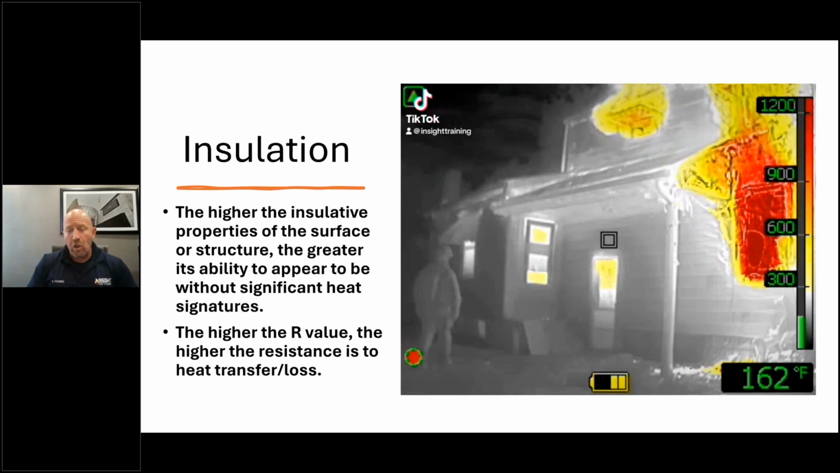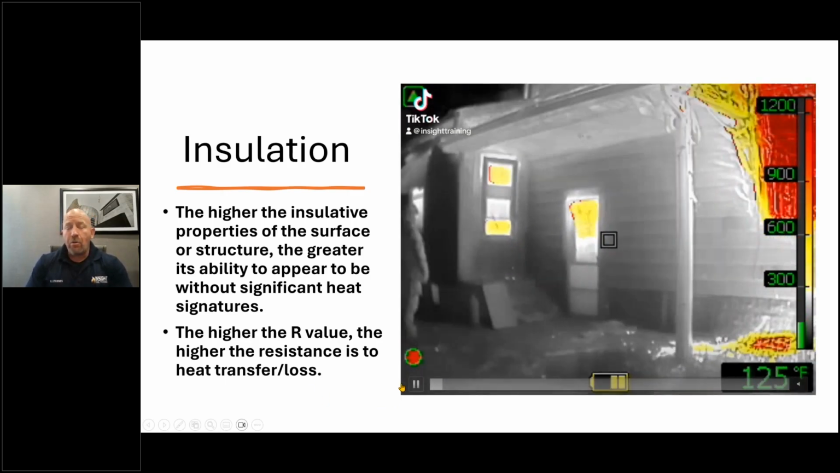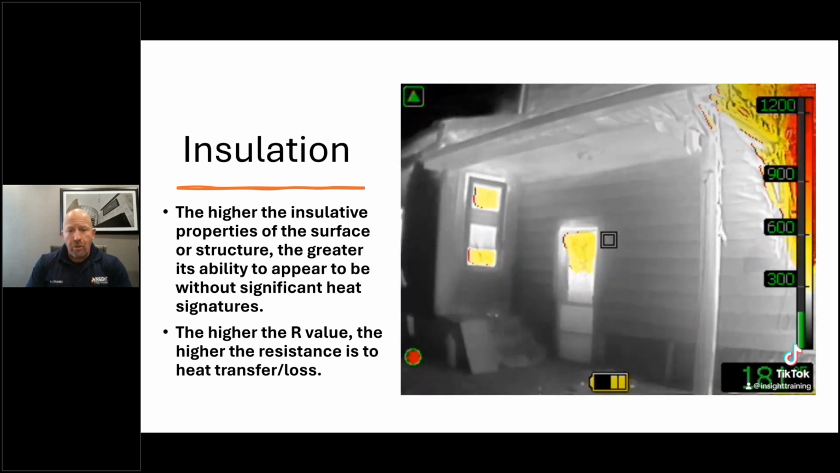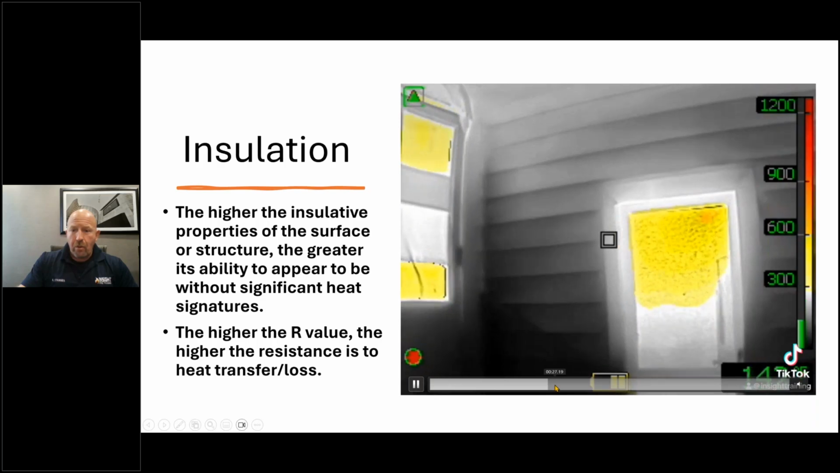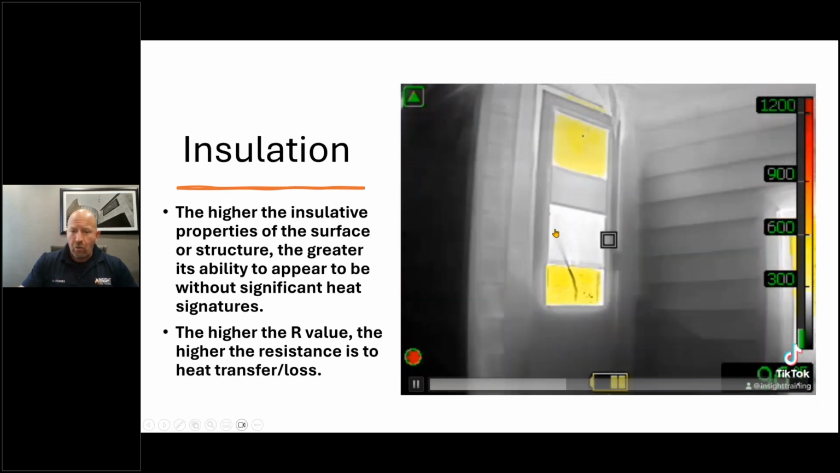You obviously see a large amount of fire in the far right corner and coming out the second floor under that window awning. We know we have fire there. Would you be surprised, though, that you had this much heat coming out of here? And I want you to see what happens when they open this door. This building is a loss at this point, but I want you to see what happens when this door opens. You will clearly see that as we open this door, we have a large amount of heat transfer, thermal bridging behind the door, number one.